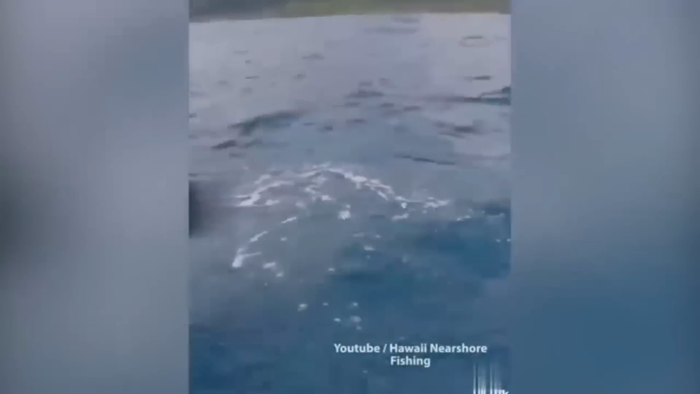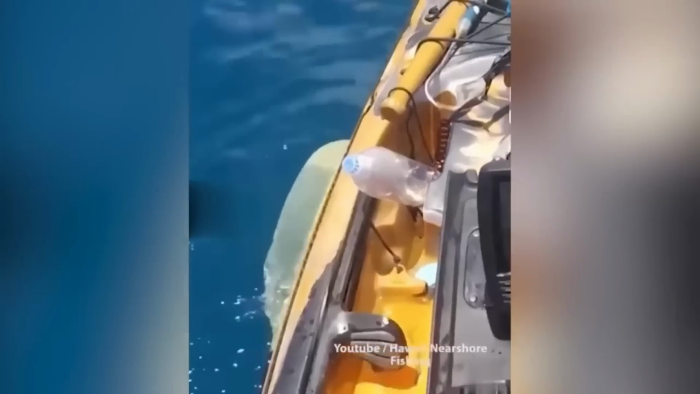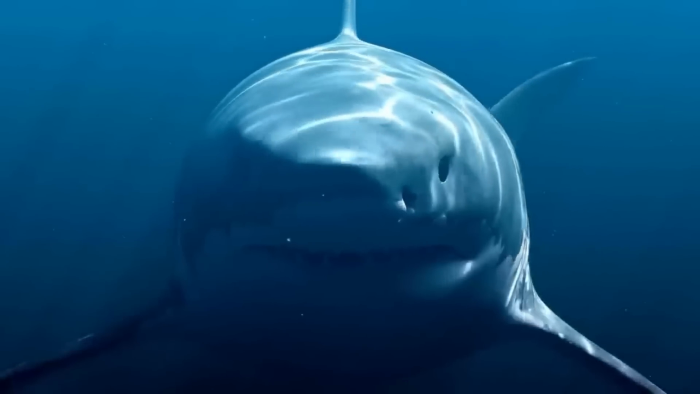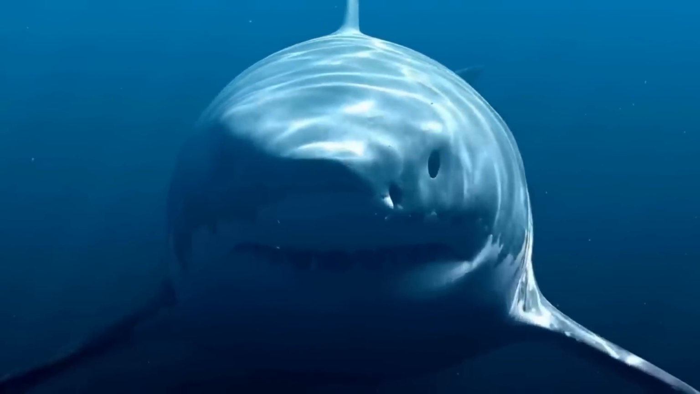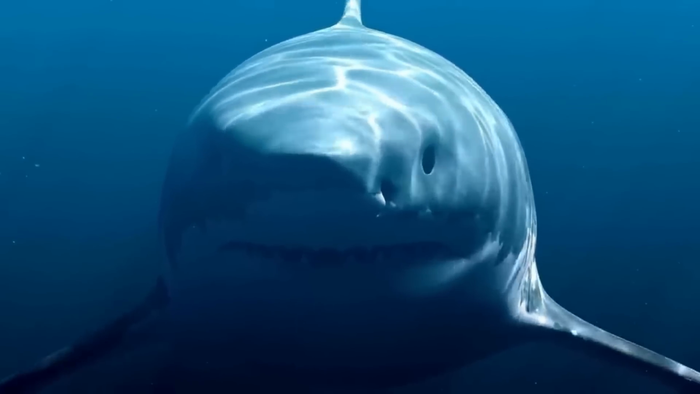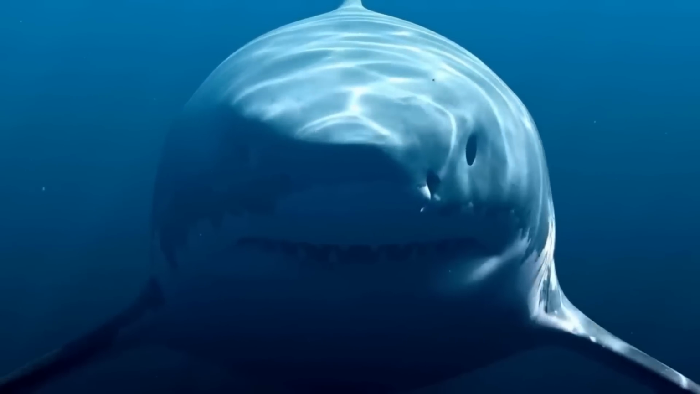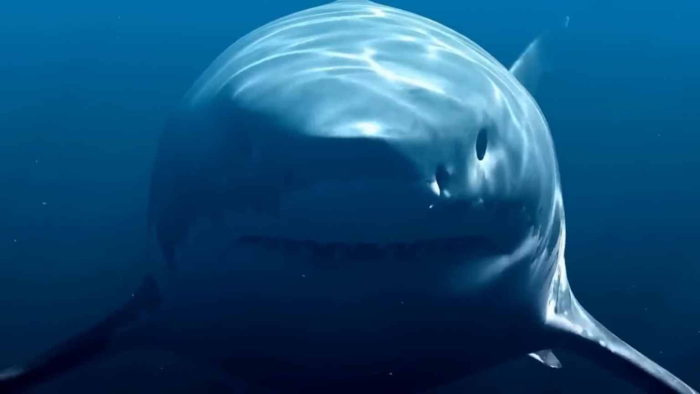"Tiger shark ran me." Fortunately, after being hit, the shark retreats and leaves the fisherman alone. Sharks are known for their strength and agility, and they can leap out of the water with great force. If this shark had decided to jump and attack, the fisherman might have been its next meal.